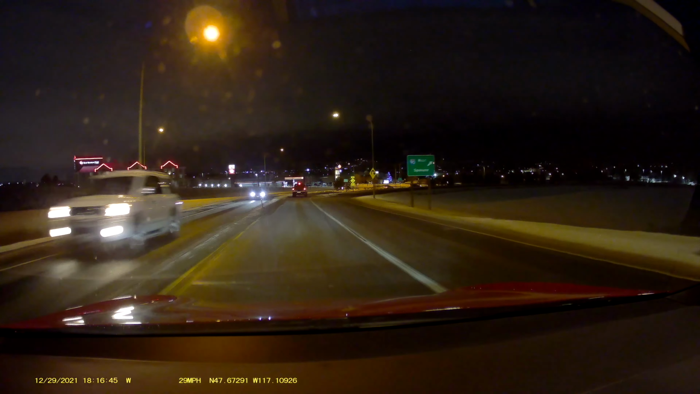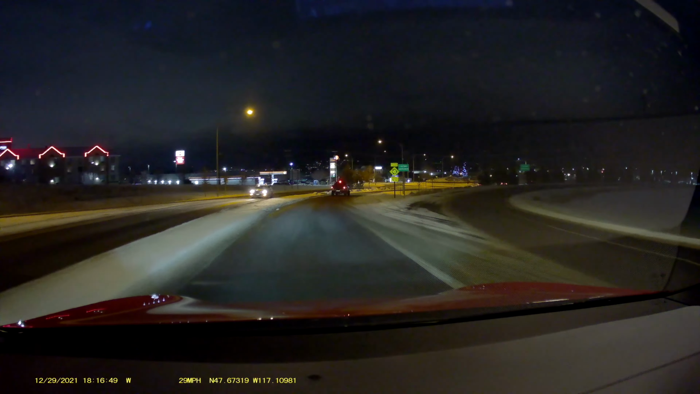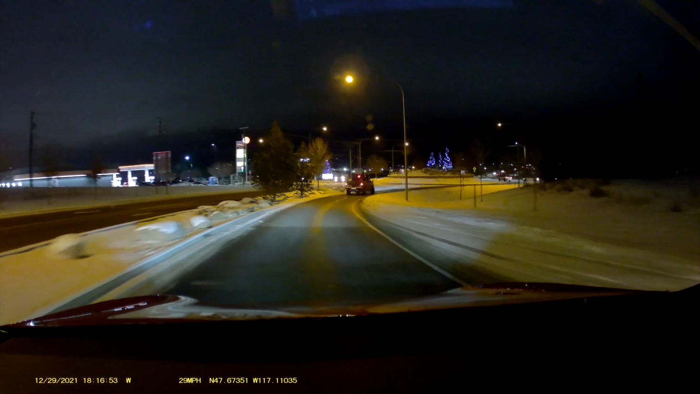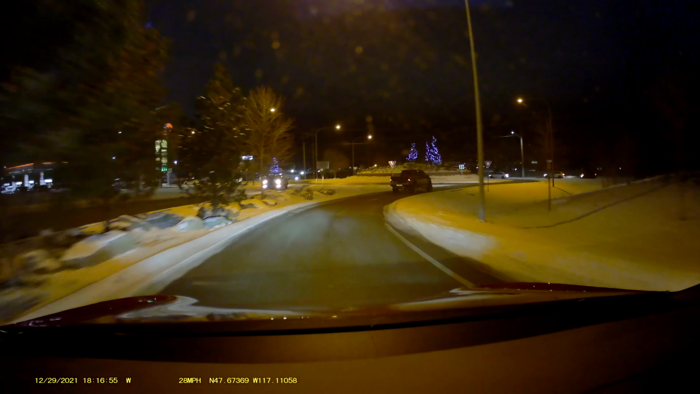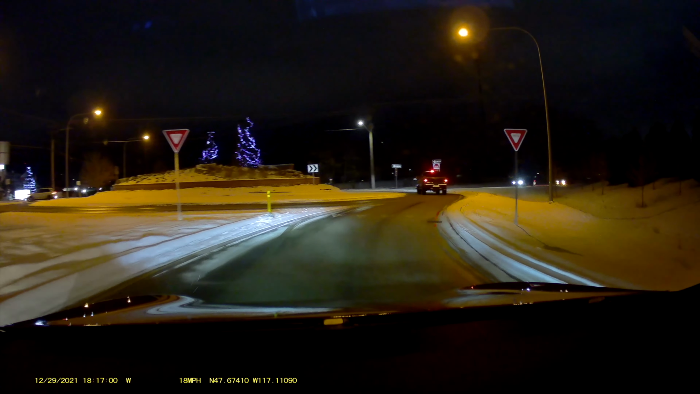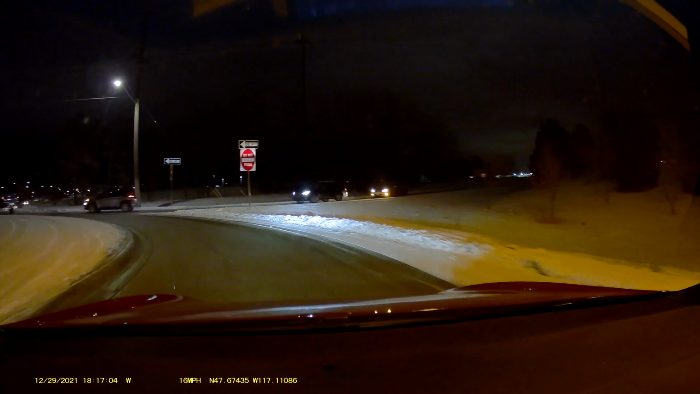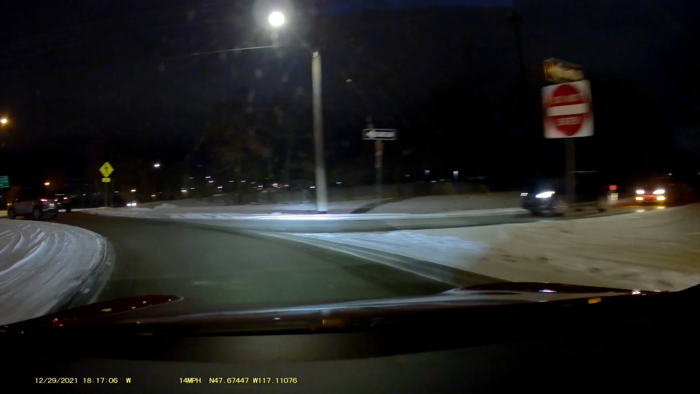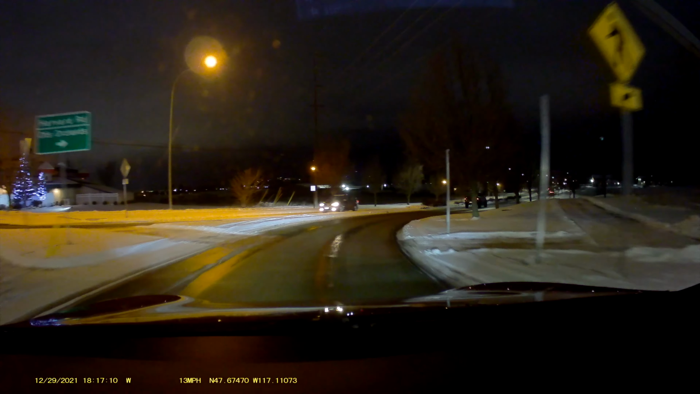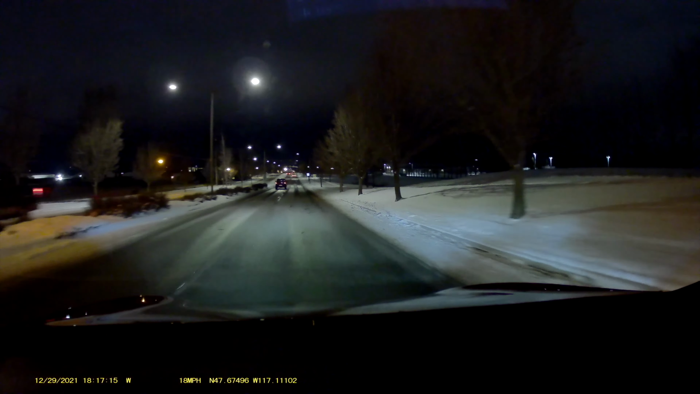Right up here, before the yield sign, it's going to want to stop, and I hit the throttle to get it going, to keep the traffic moving. It's also a little rough on the exit here, but it did okay.